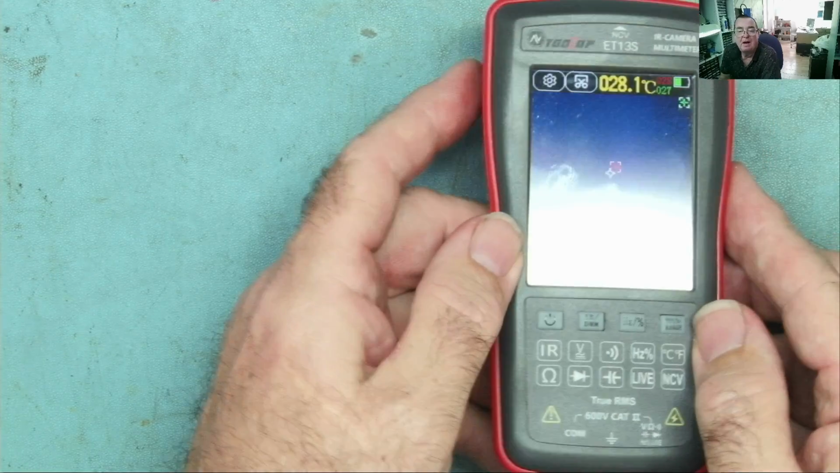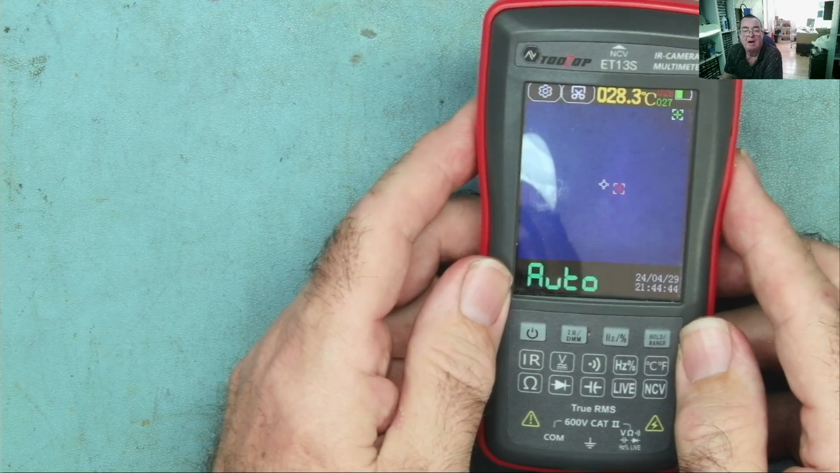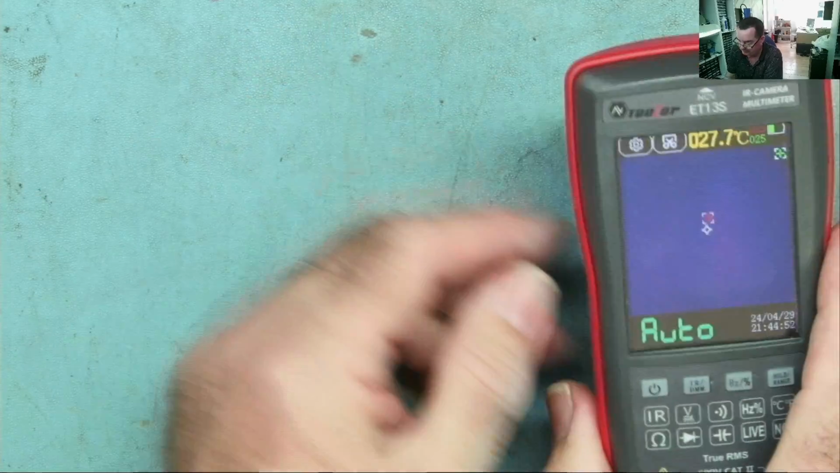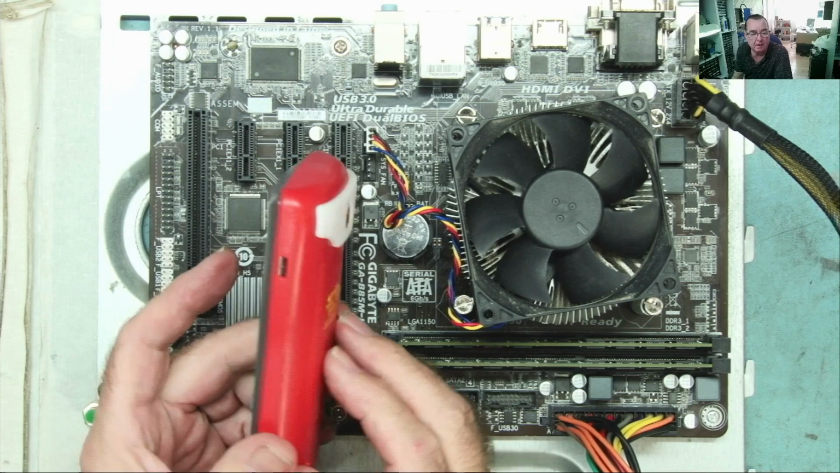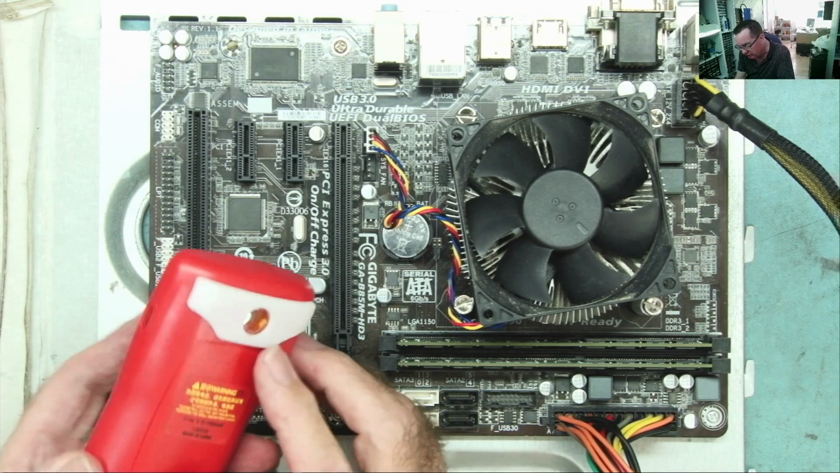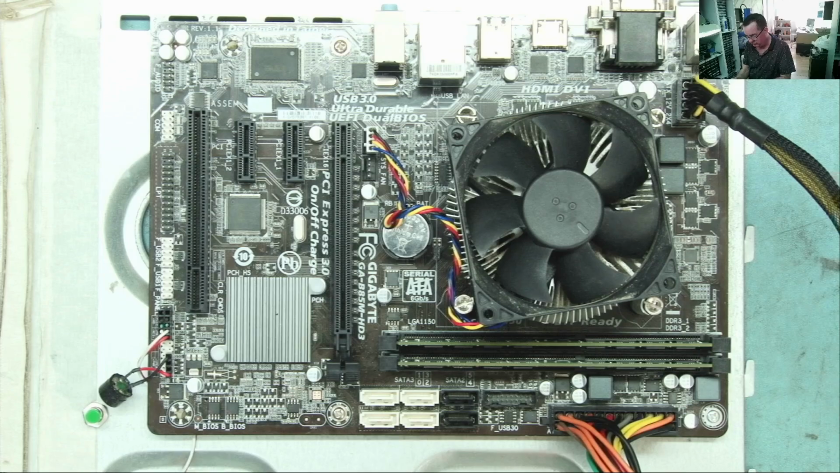Now let's have a look how well the thermal camera performs. So I'm just going to get a motherboard and power it up so we can actually have a look at stuff. We'll try it without the macro lens and then with. Because the macro lens is on, I'll use it with first and then we'll try it without. I've noticed, by the way, the macro lens is recessed in here, so if you put this on a desk or something, you're not going to scratch that. That's a good thought, of course.